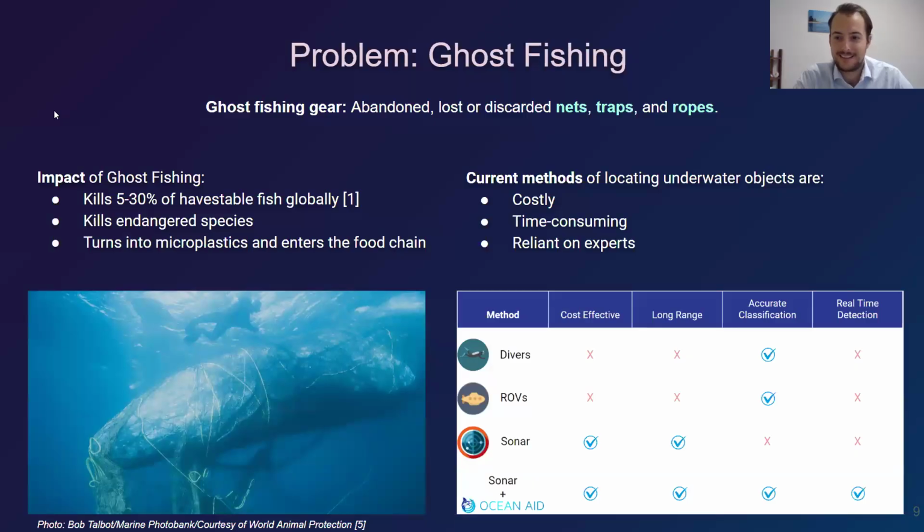Now back to where we are at OceanAid. When I started researching, when I graduated about 2 years ago, I started getting into ocean plastics. And I quickly found out that the deadliest form of ocean plastic is ghost fishing gear. It's abandoned, lost, or discarded nets, traps, and ropes that kill 5 to 30% of harvestable fish globally. They kill endangered species like whales and turtles. They turn into microplastics as they break down and enter the food chain, and they're everywhere.